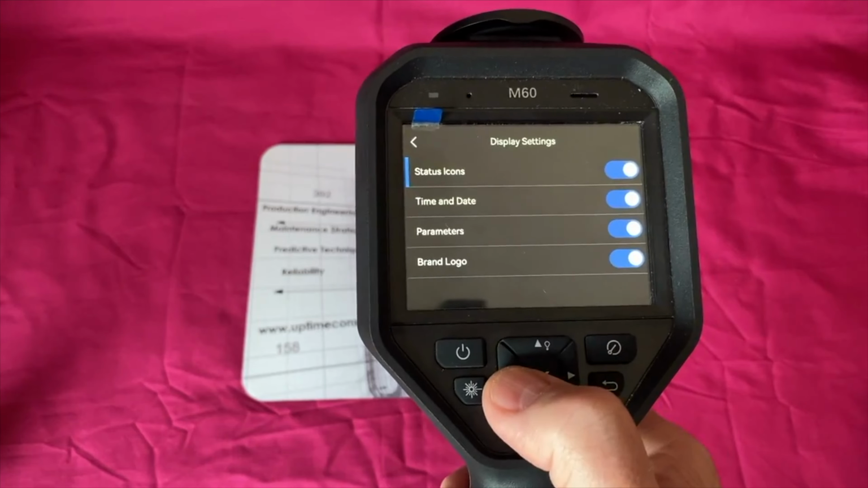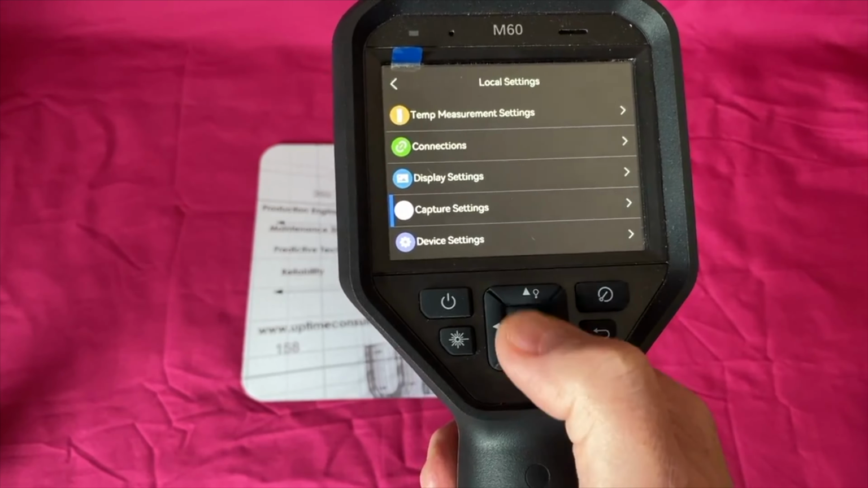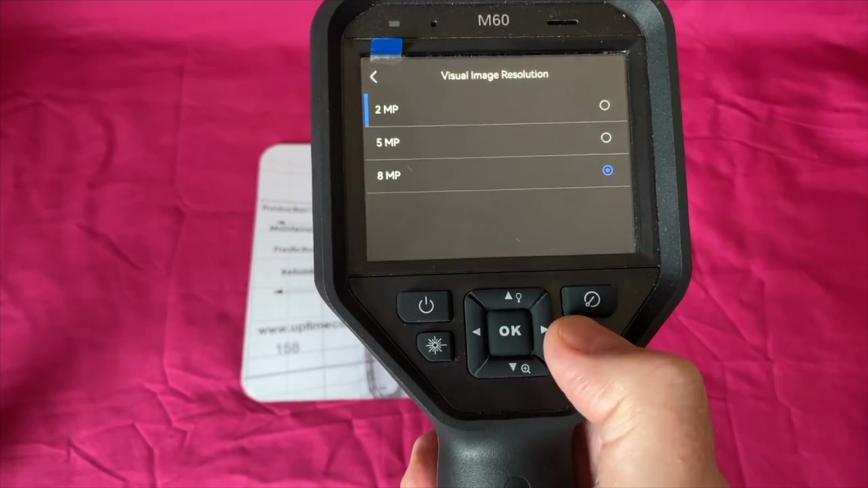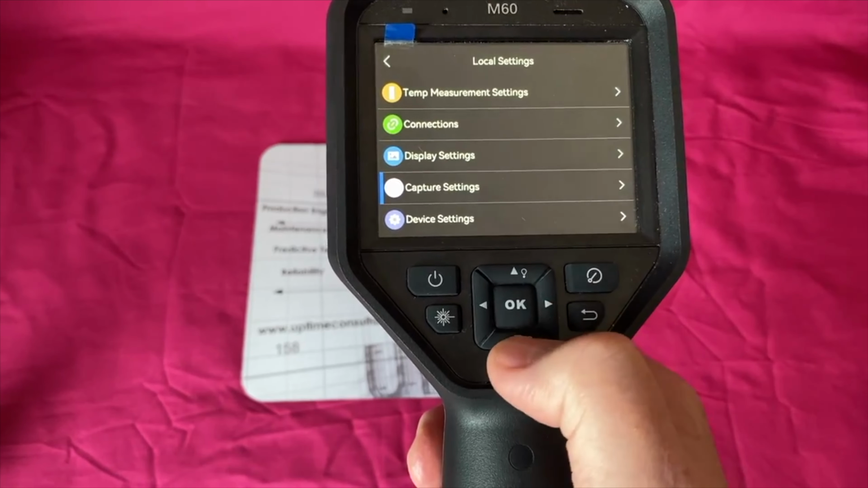So all of our status icons are on, so we see everything on the screen. But if you want, you can turn that brand logo off, or the dates. Capture settings. This is for the visual imager. I've got it set on 8 megapixels, gives us the best image. We can capture MP4 files for videos. Let's come out of that again.